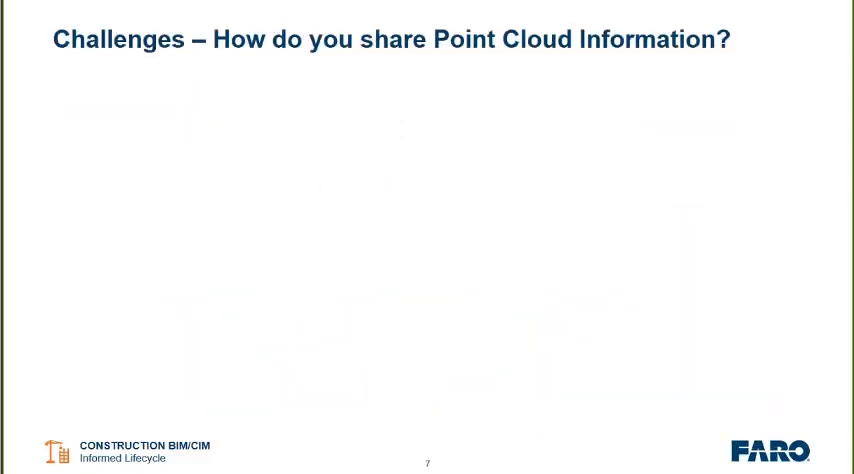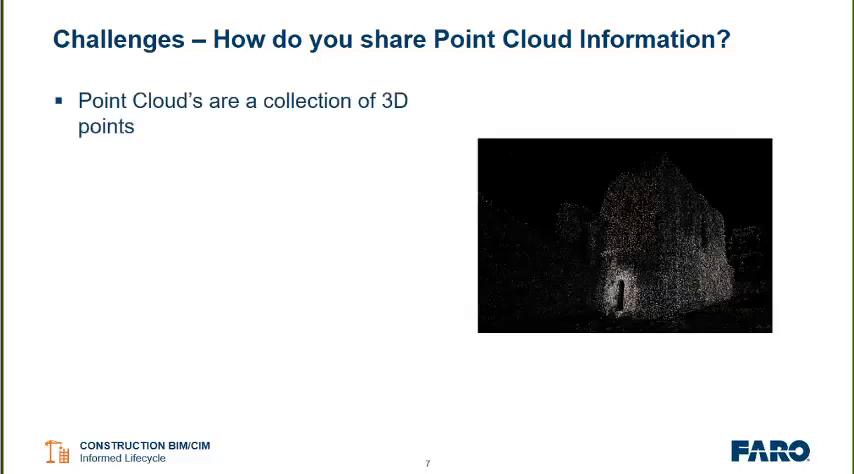All right. And this brings us to some of the challenges in sharing data. Now, first, what is a point cloud? A point cloud is a collection of millions, perhaps billions of points, all with an XYZ coordinate, representing a real-world space. And these points are used to inject real-world data into the construction and facility lifecycle.